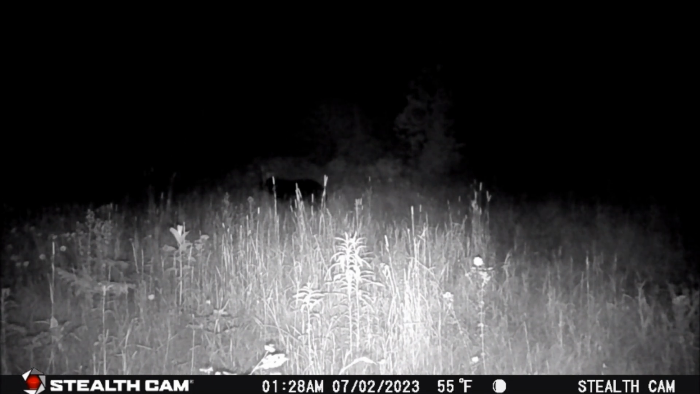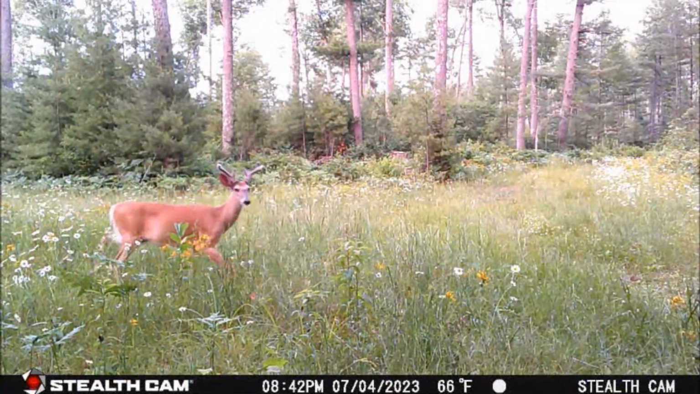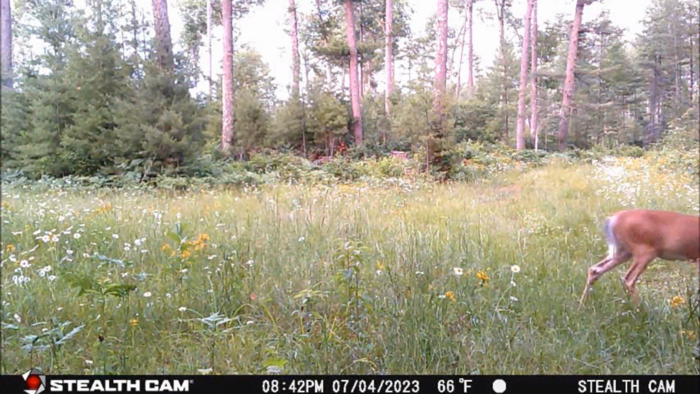as this black bear passes through the crossroads area. Now, it's hard to tell if this is a different bear from the previous one captured at 9:30 p.m. on June 29th. Then, on July 4th at 8:42 p.m., this 8-point buck makes a surprising daylight Independence Day pre-firework appearance.